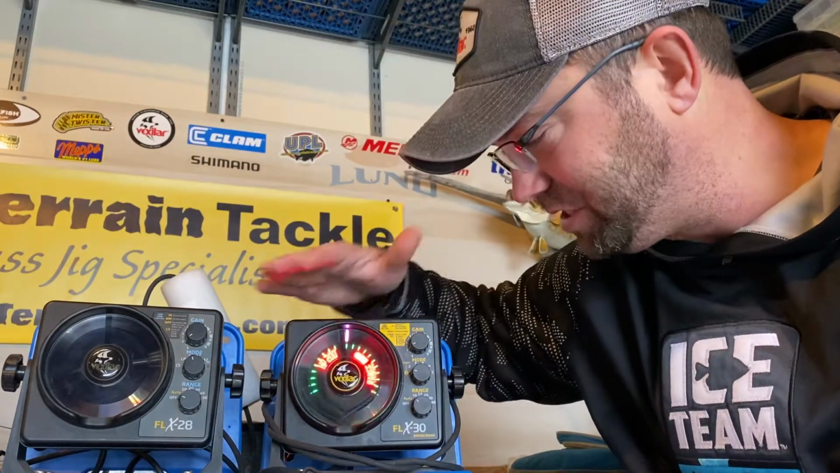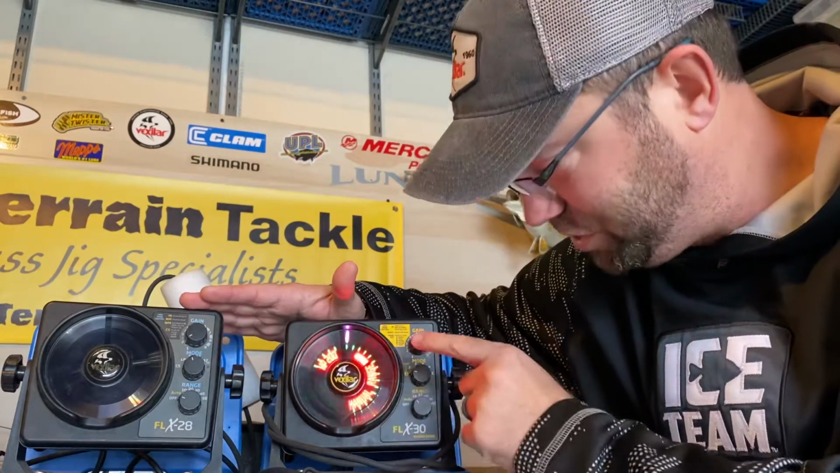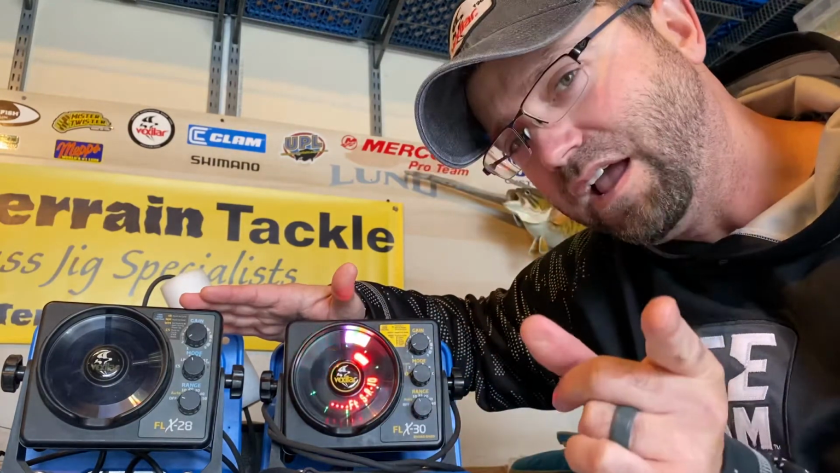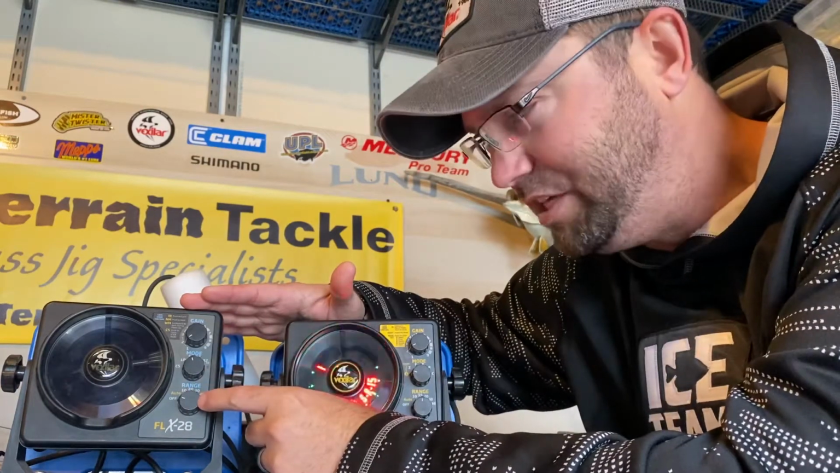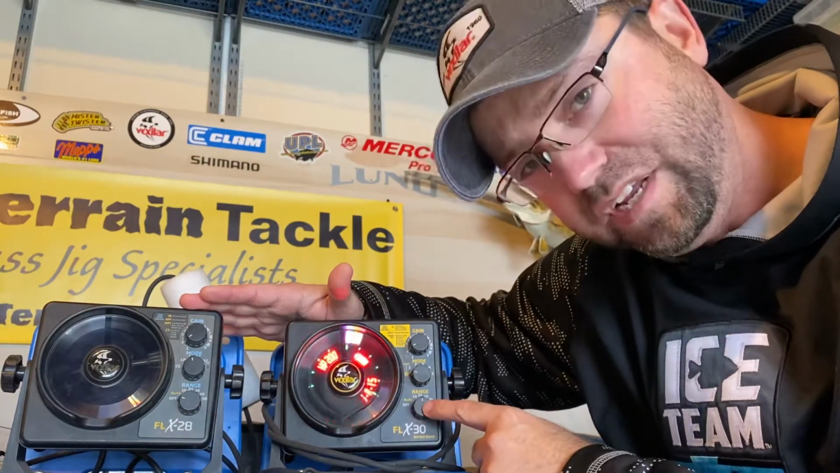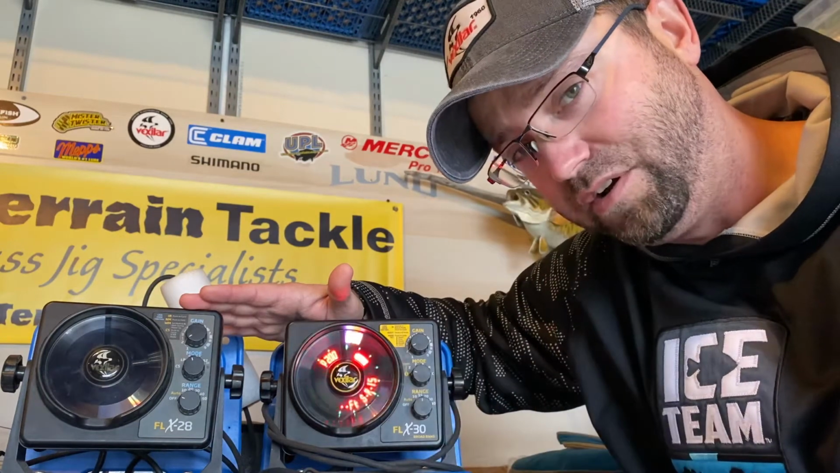Now let's dive into some of the features that make this different. For starters, you can see down here on the range dial, on the 30, we have 10, 15 now. On the 28, you do not have a 15-foot range. You have 10, 20, 30, 40, 50 on the 28. On the 30, you have 10, 15, 20, 30, 40 on standard range.